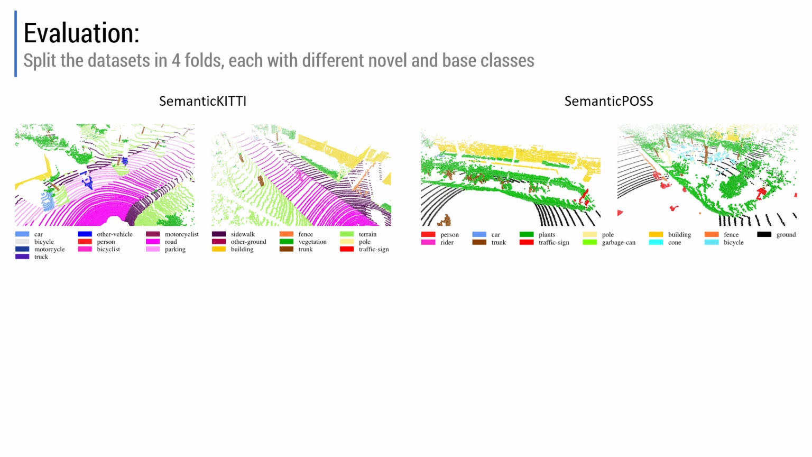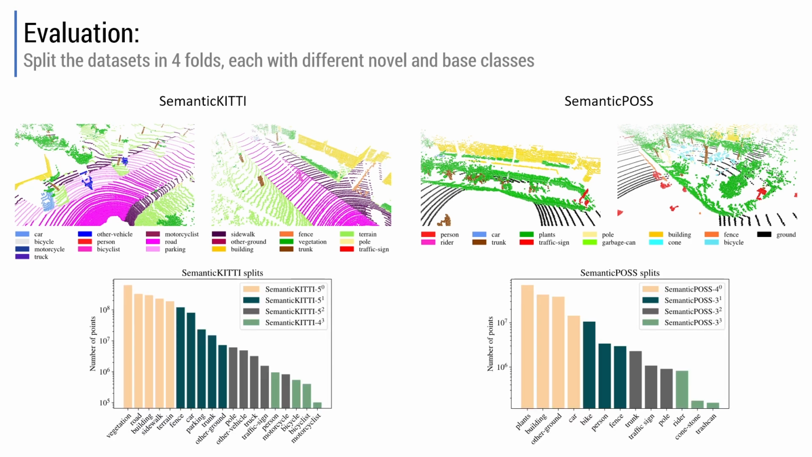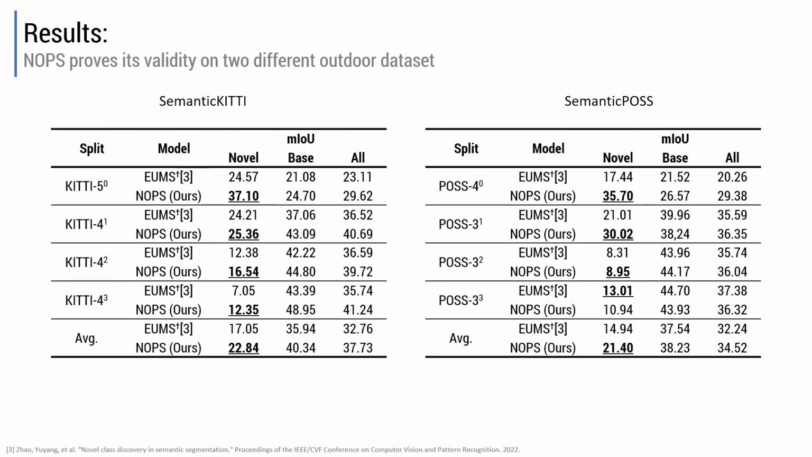The evaluation of NOPS has been conducted on two well-known outdoor datasets, SemanticKITTI and SemanticPOSS. These datasets have been specifically adapted for the novel class discovery task. In fact, they have been divided into 4 different splits. Each split varies in terms of the subset of overall classes that are considered as novel, as depicted in the histograms.